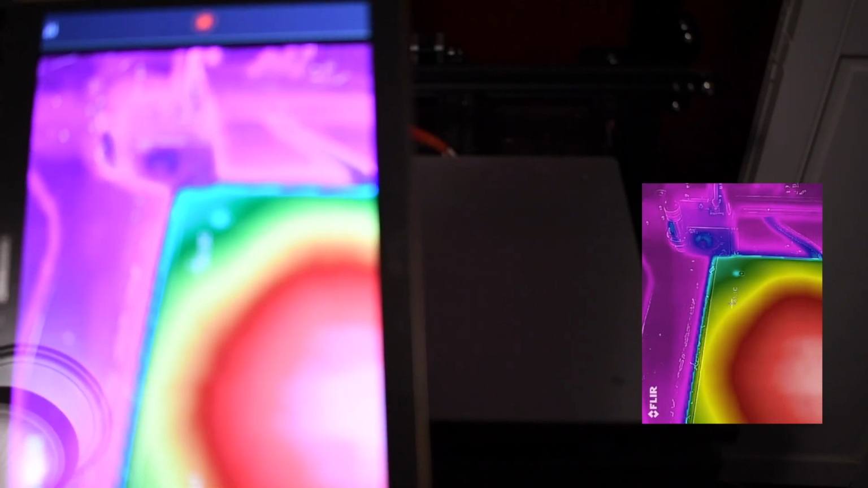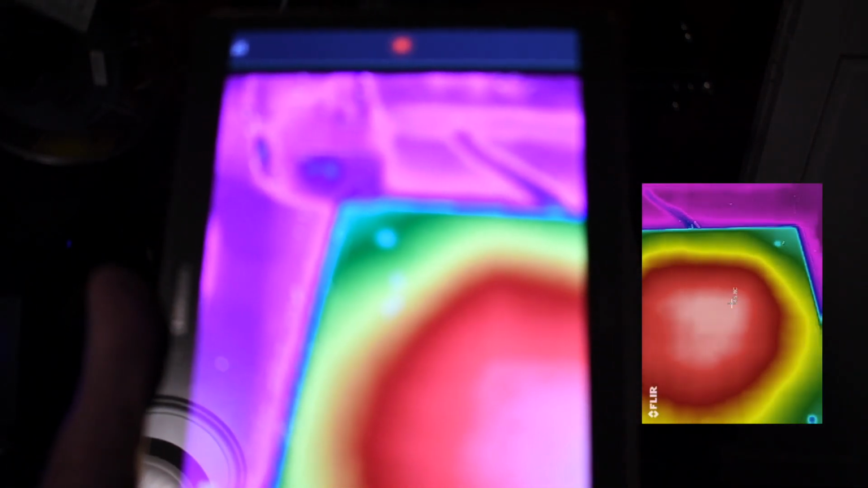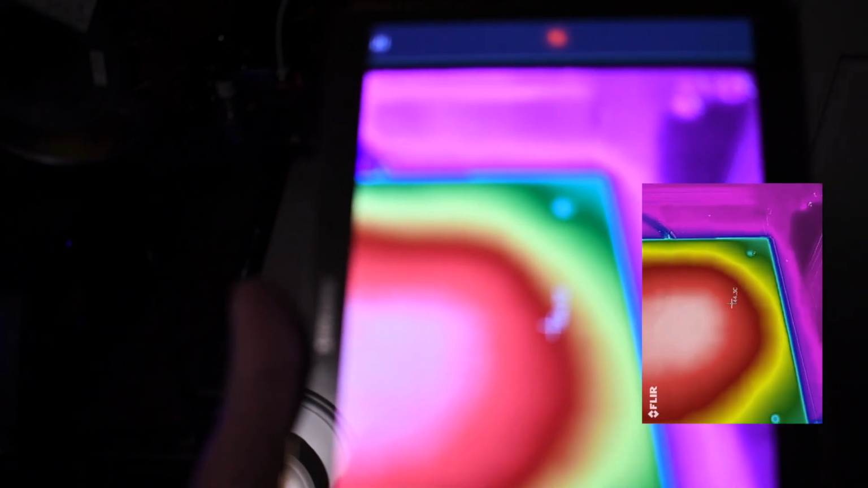And as you can see, the heat pad does not heat the bed uniformly. A lot of cold corners. And we're up to 49 now.